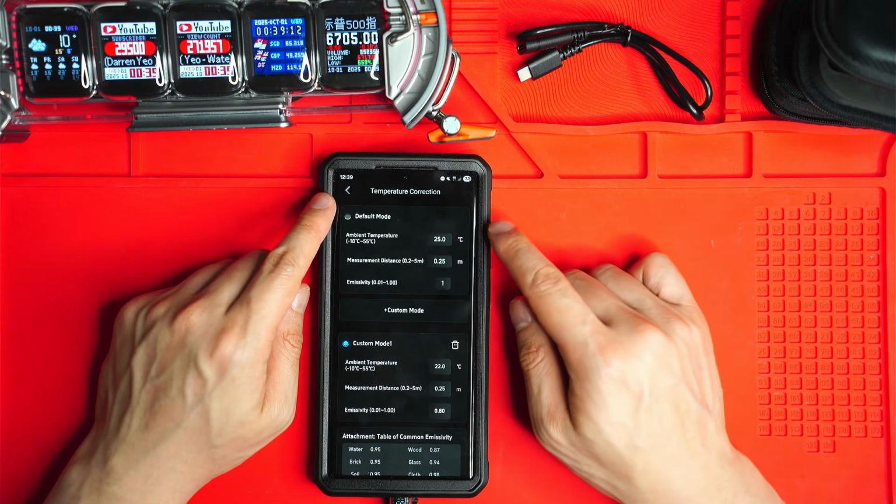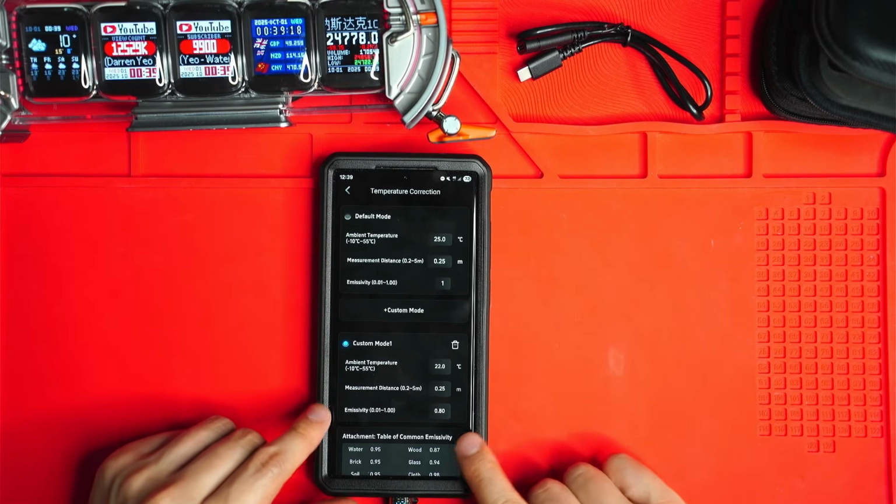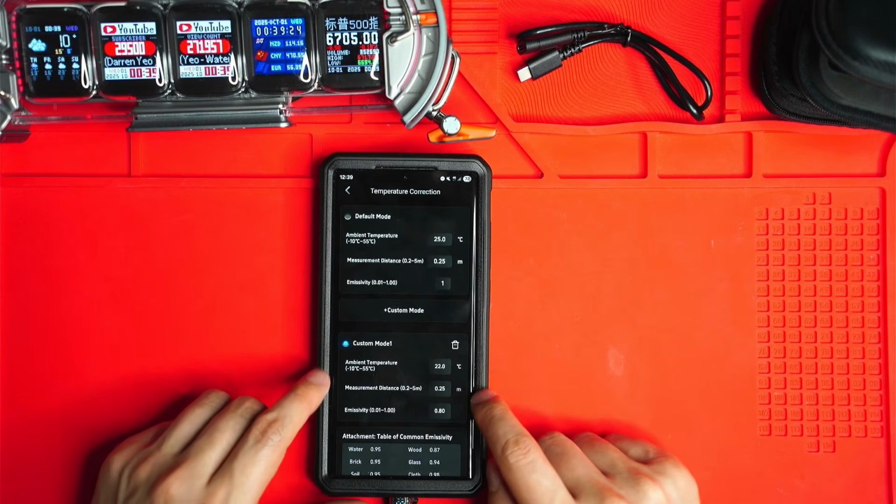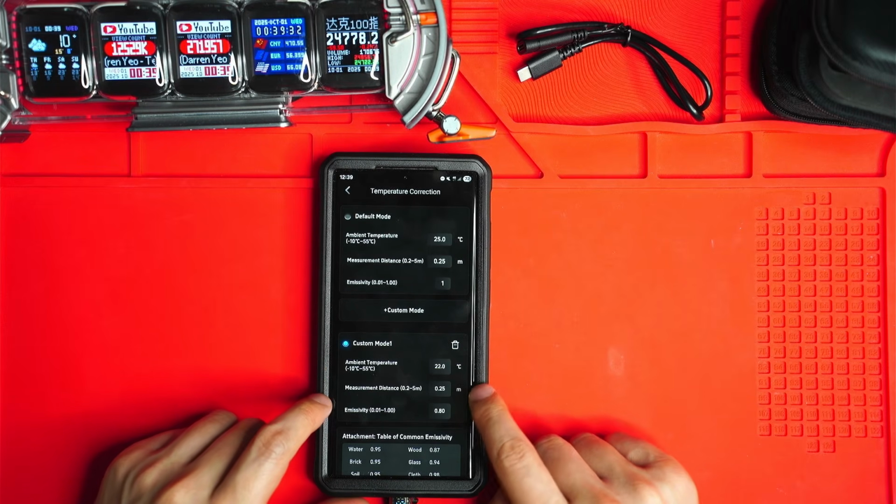And of course the variable temperature correction. So yeah, this is something that you don't get with FLIR, and I think it's just so important. So you can set a custom emissivity value in here. So from 0.01 to 1, you set multiple custom modes, and these two variables here also influence the accuracy of the measurement, so the ambient room temperature as well as the measurement distance.